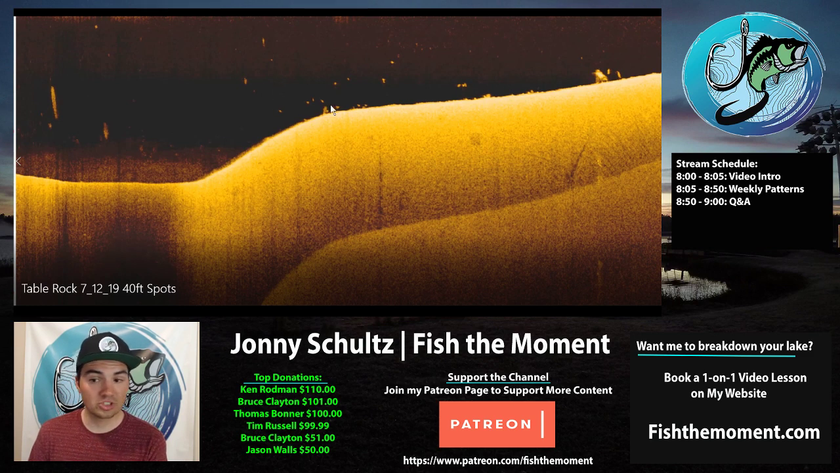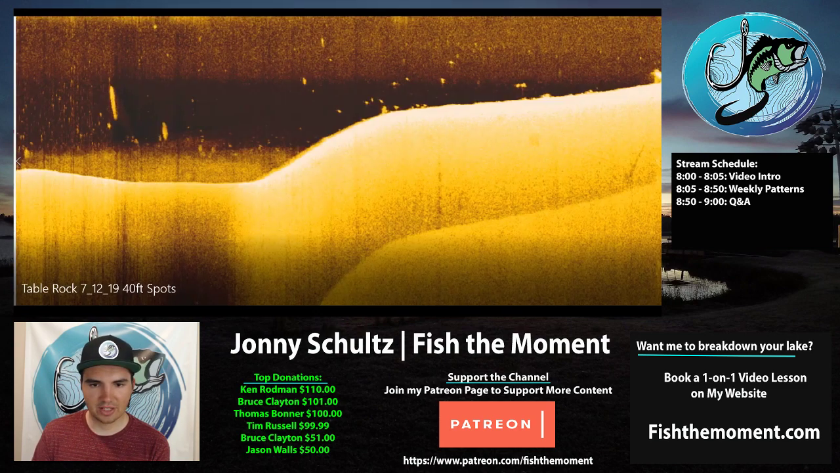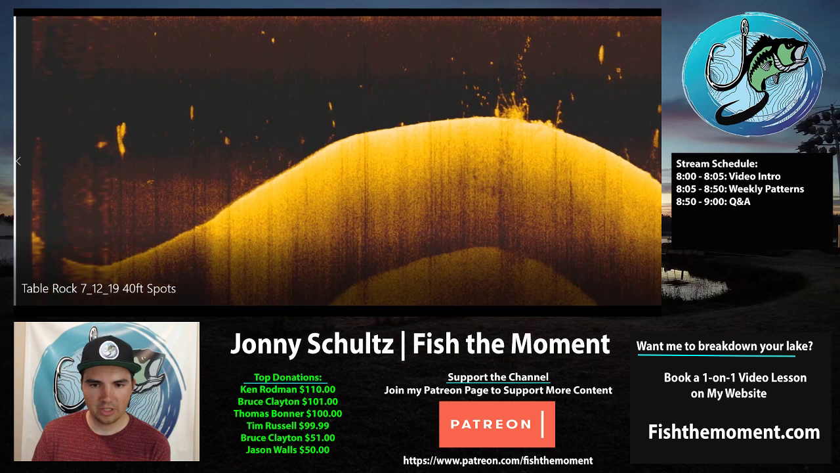And so I actually threw a football jig on this spot too. It's a pretty good little deal, but didn't get any bites. And so then let's keep looking at some areas. So another spot that I saw that looked really good up the Kings River is this brush pile.